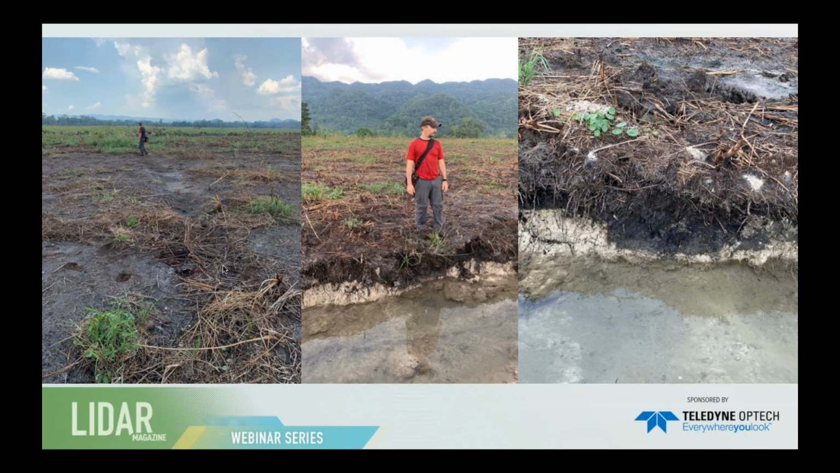If you can look in the middle, that's our colleague Andrew, who's standing on top of what is one of these raised fields.